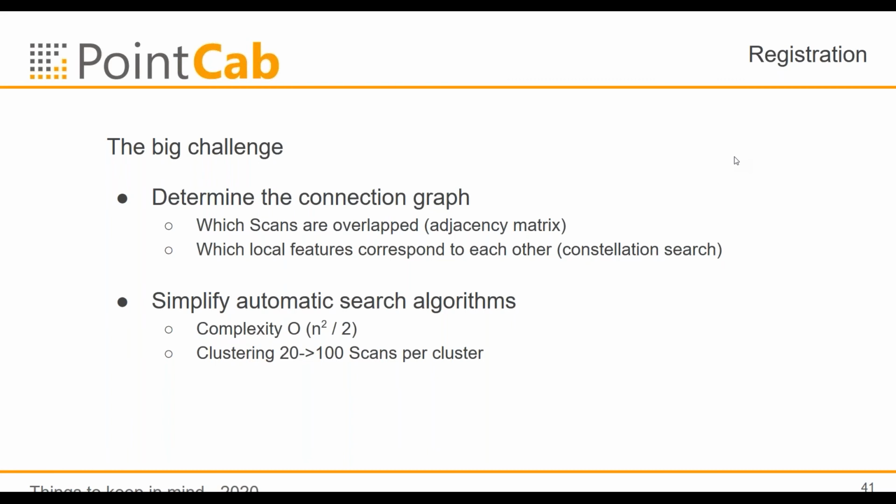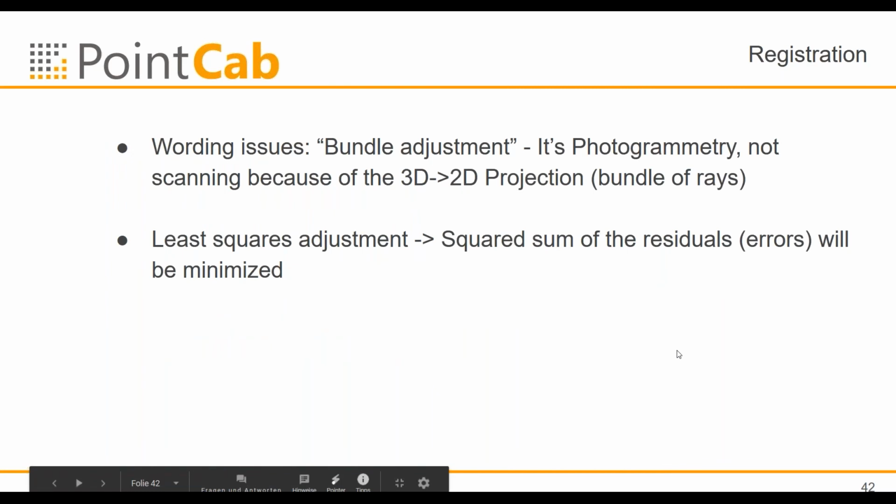Then you help the search algorithm first to have fewer false positives, so fewer errors in the constellation, and you speed up the process dramatically.